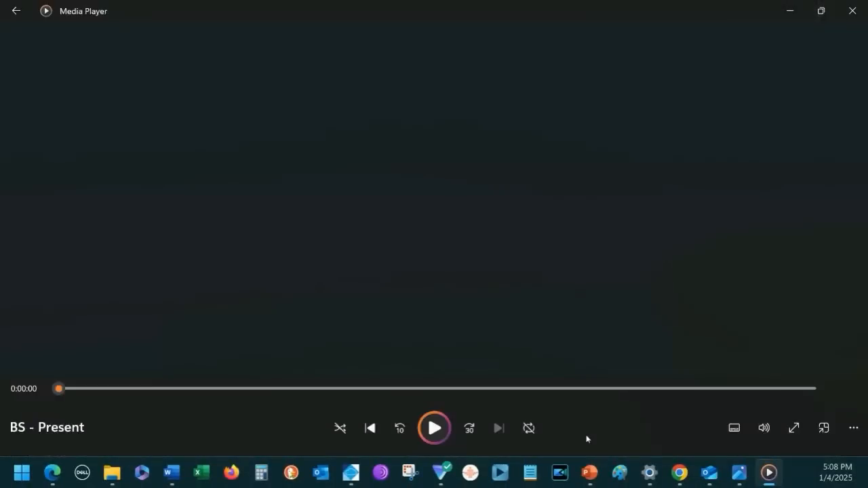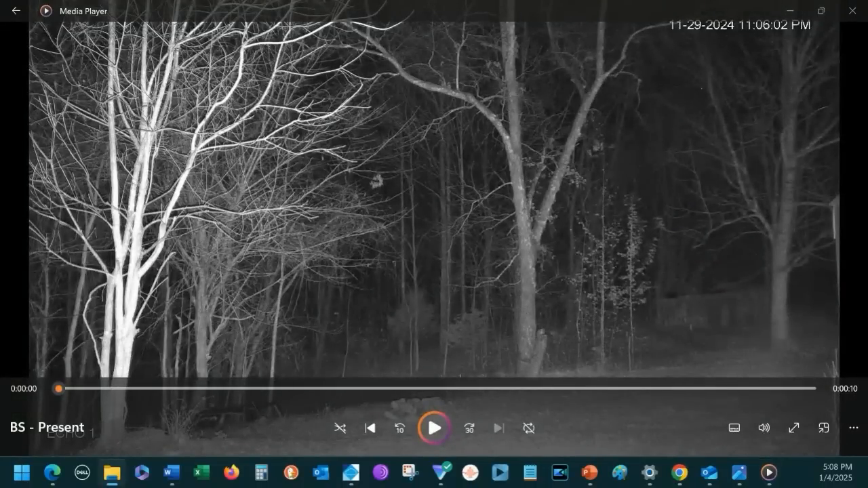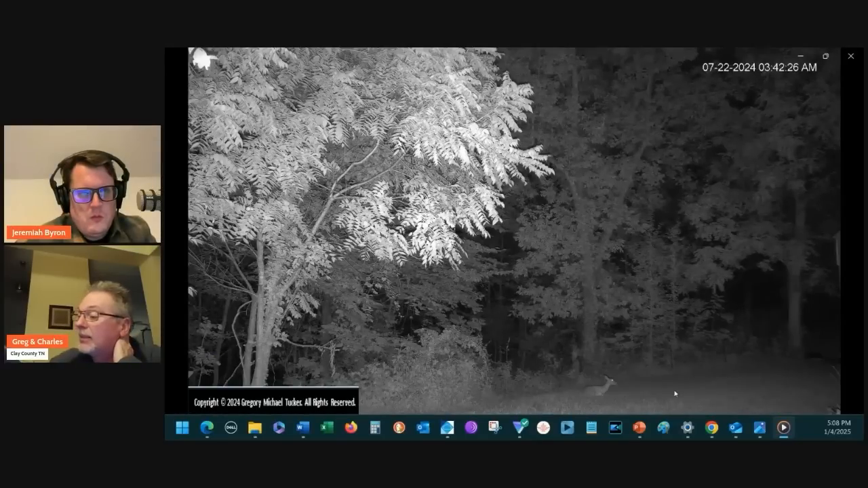And that's coming from a different direction. The previous one with the deer sitting there, and the other one that was coming from straight ahead toward us, that would have been north to south, where this one's coming from east to west. So they travel in different directions, is what I'm trying to say.